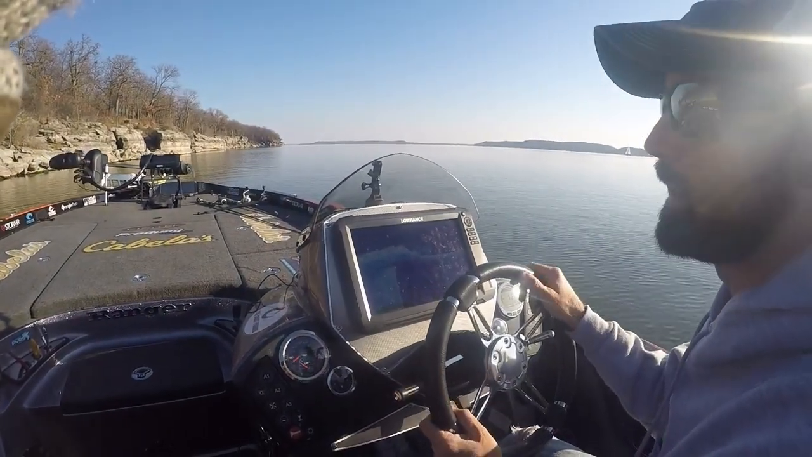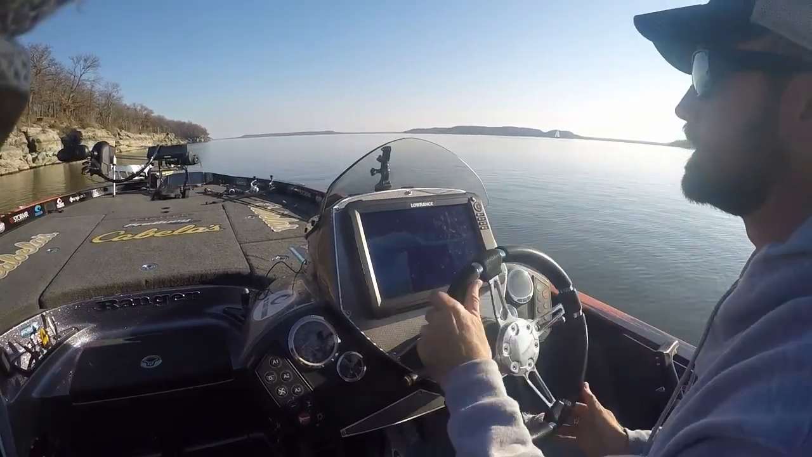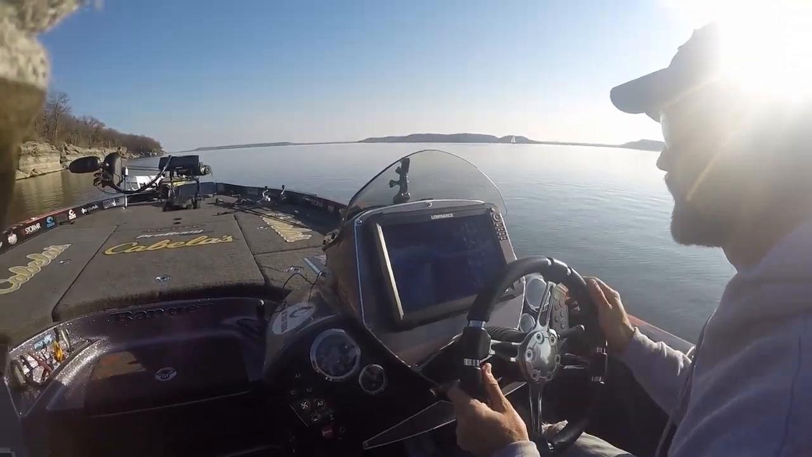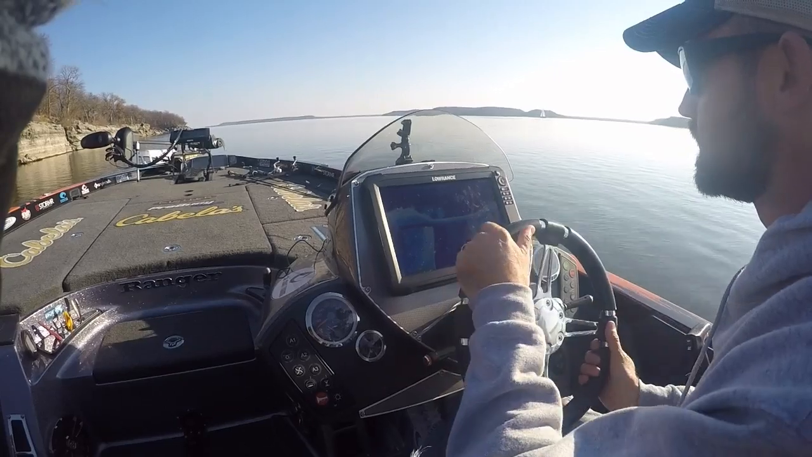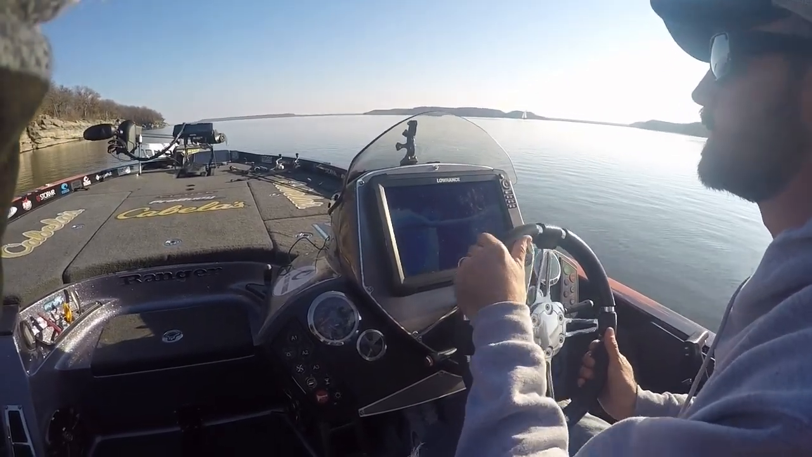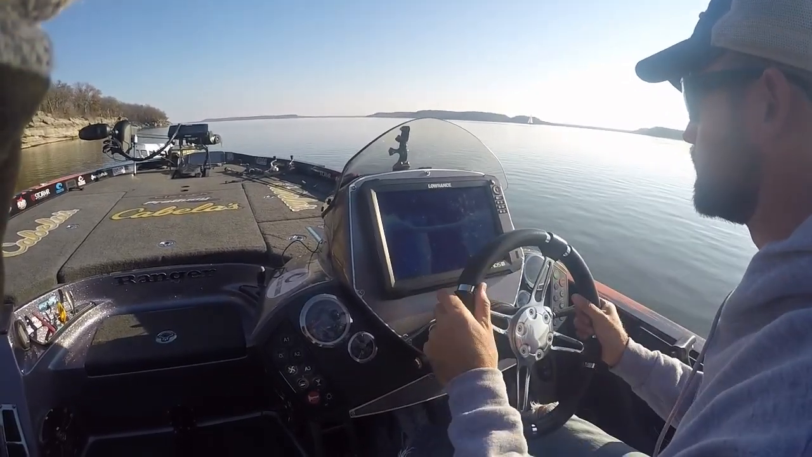So we're trying to go back by and find that big ball of stuff we had. I didn't make a waypoint there, and I should have. I was too busy talking. But we got this big ball of bait out here that we came out, but it was further out. I'm looking for these fish that are up a little bit shallower, right on that depth there. I think those will be the more active fish. Go back through here and try to find them.